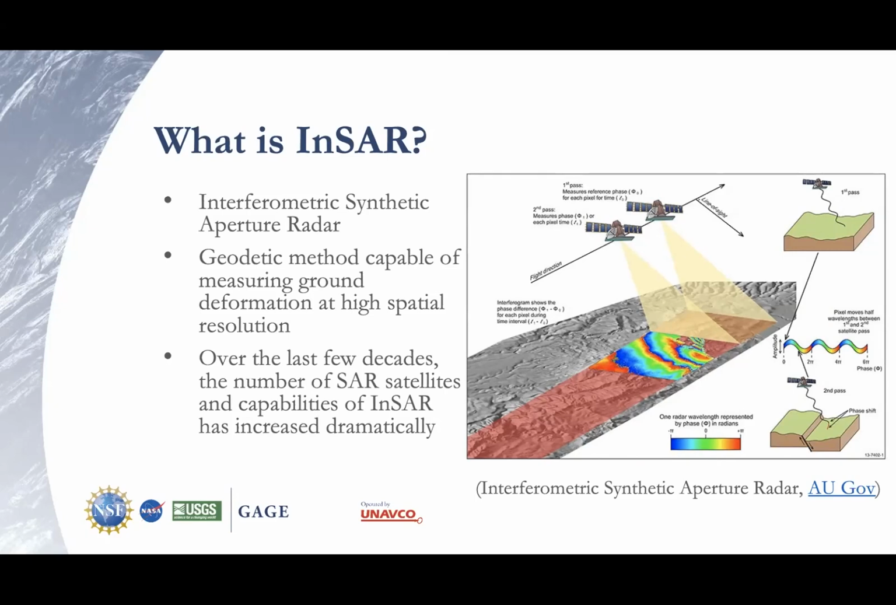I will say over the last few decades, the number of SAR satellites has dramatically increased, both in terms of government agencies as well as the private sector, which over the last couple of years has really expanded their SAR capabilities. And this has allowed a lot of different applications of InSAR, which I will be talking about later in the talk.